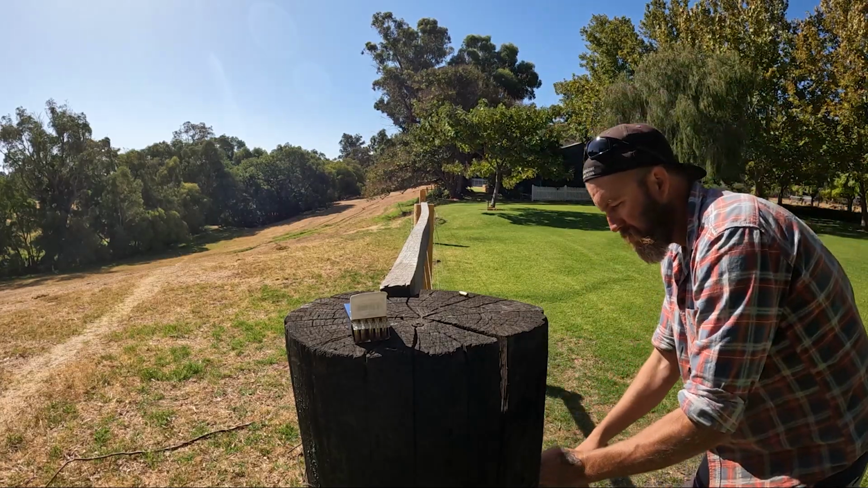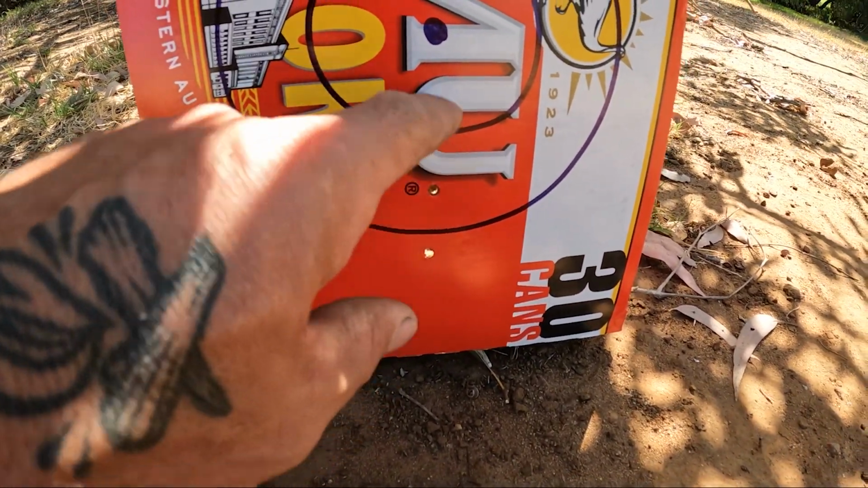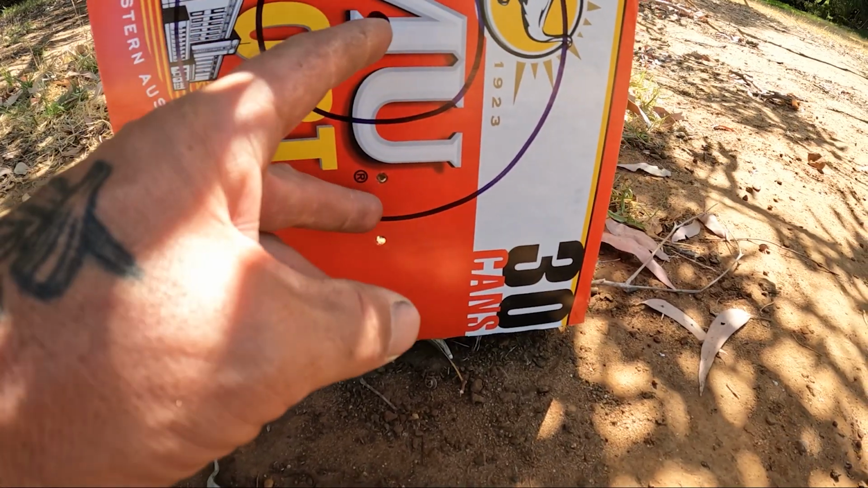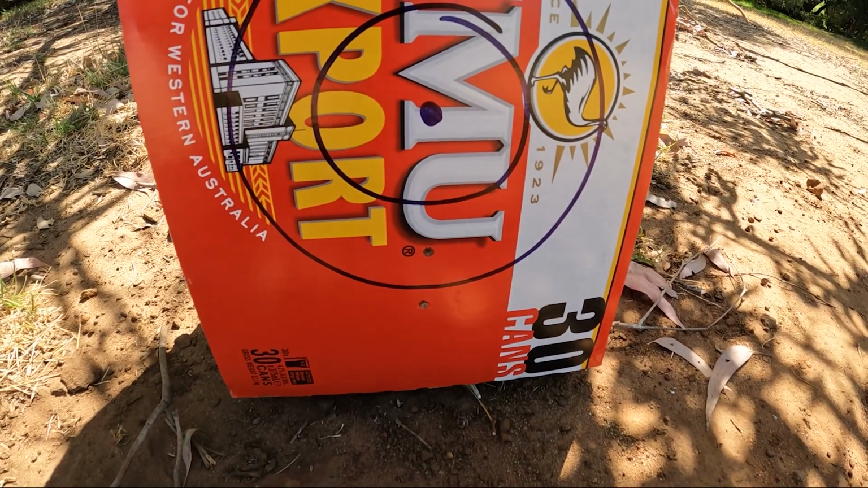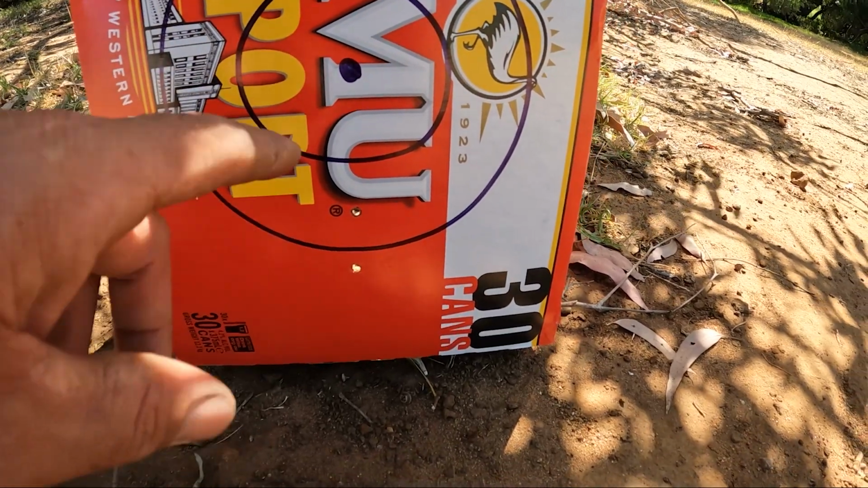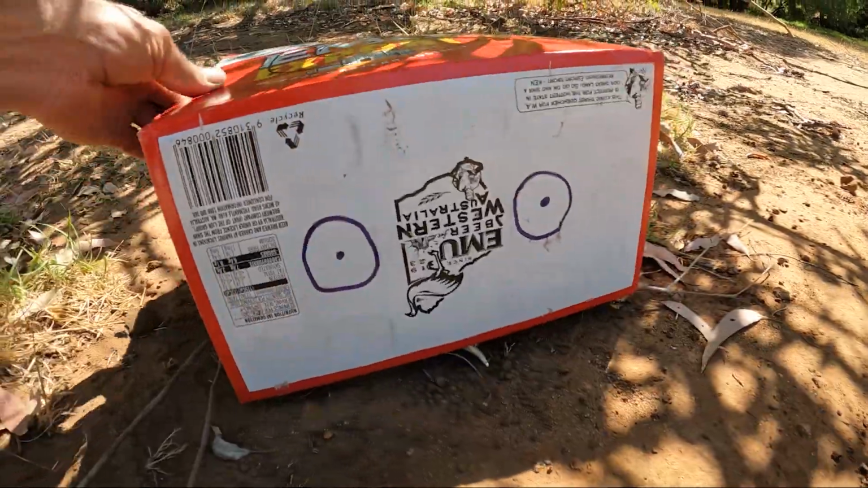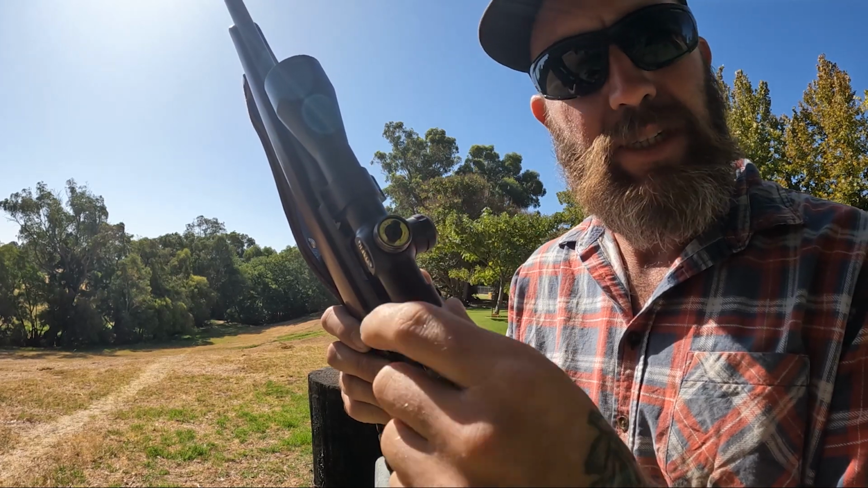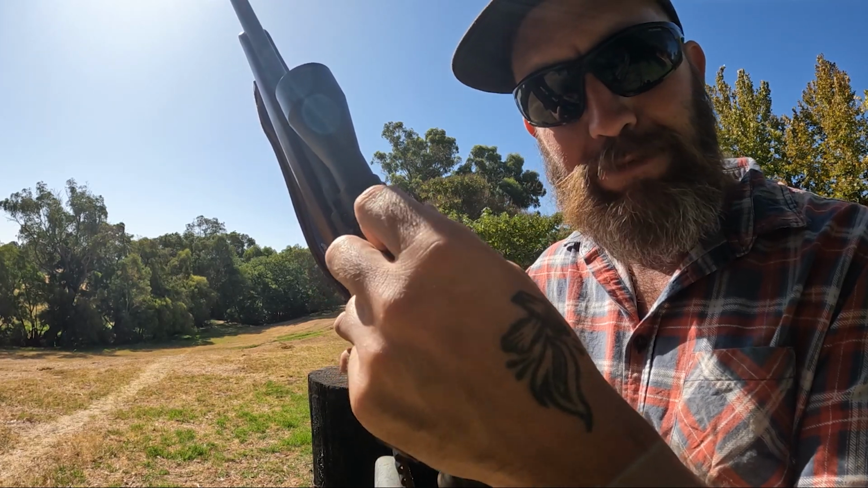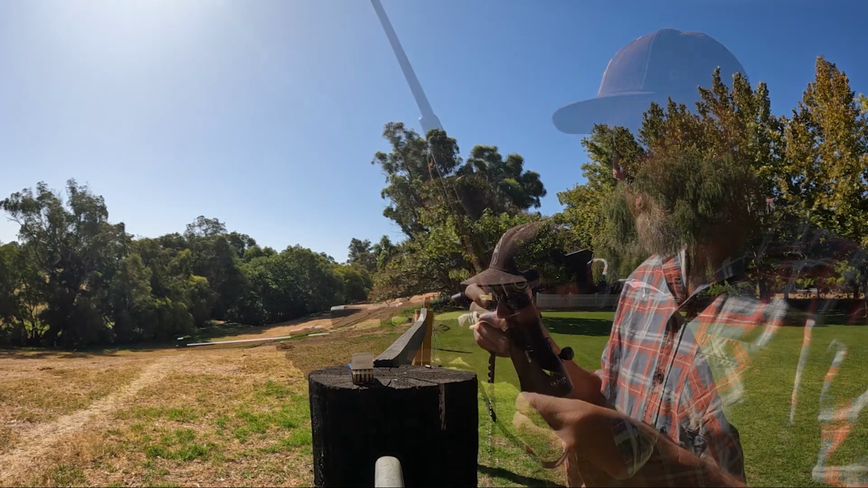Check. See there the two holes I just shot, and even at that distance it was dropping about 100 mil. So I'll just adjust it up and see how we go. Take two. It's just got the up clicker, so I'm just going to click that 10 clicks up, see what happens. 8, 9, 10.